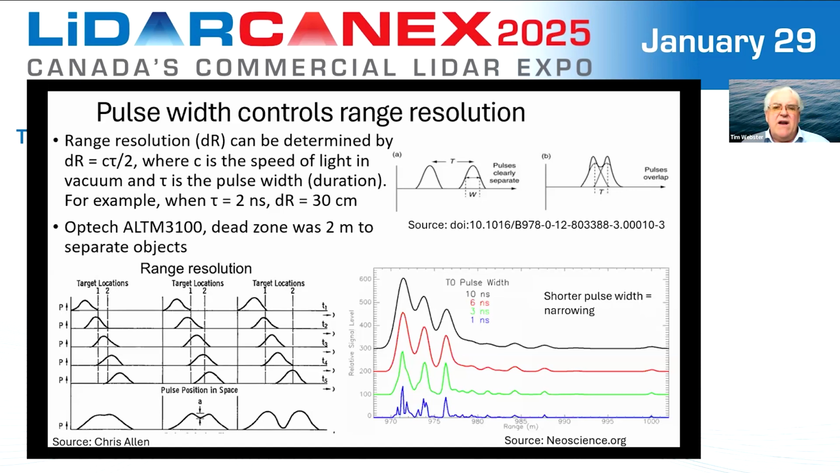And if we look on the right, here are some examples of pulse width, the black being 10 nanoseconds, compared to the blue at the bottom being 1 nanosecond. Even though these may all look very similar to you, if you look at the black and see how broad those pulses are, how wide the wavelength of the pulse is, and then look down at the blue, you'll see how much narrower they are.